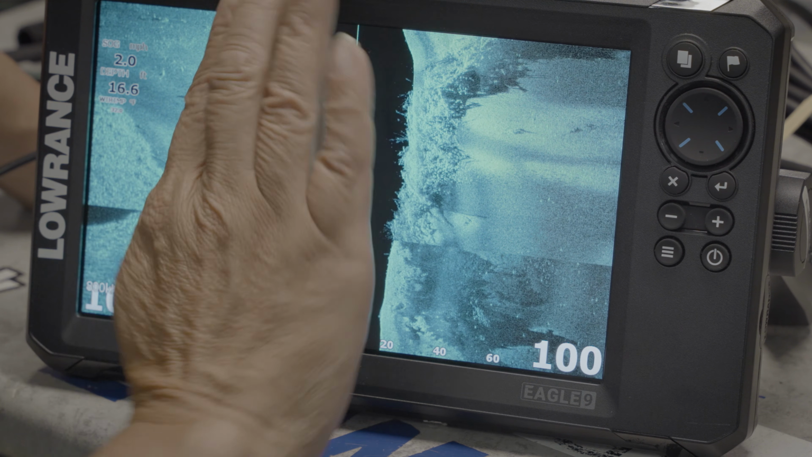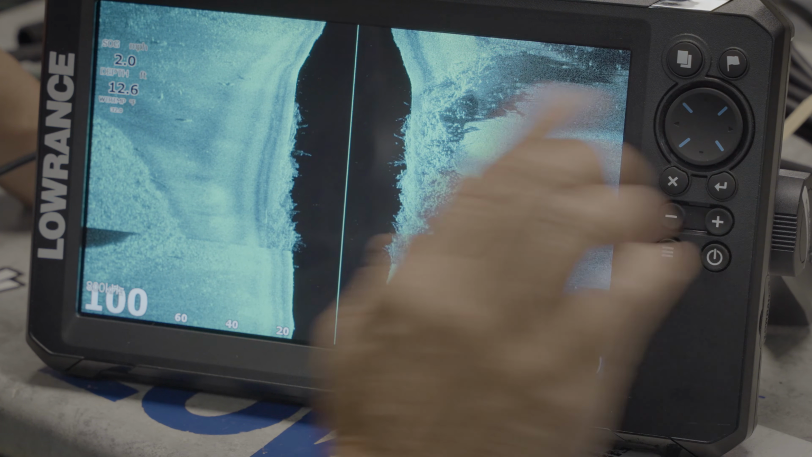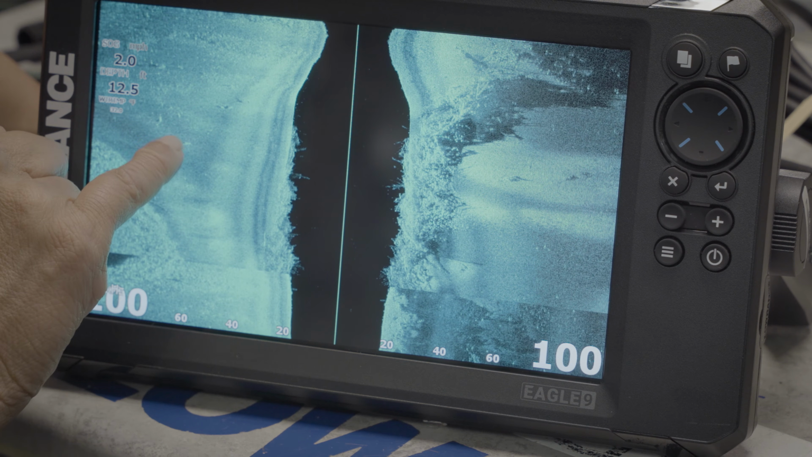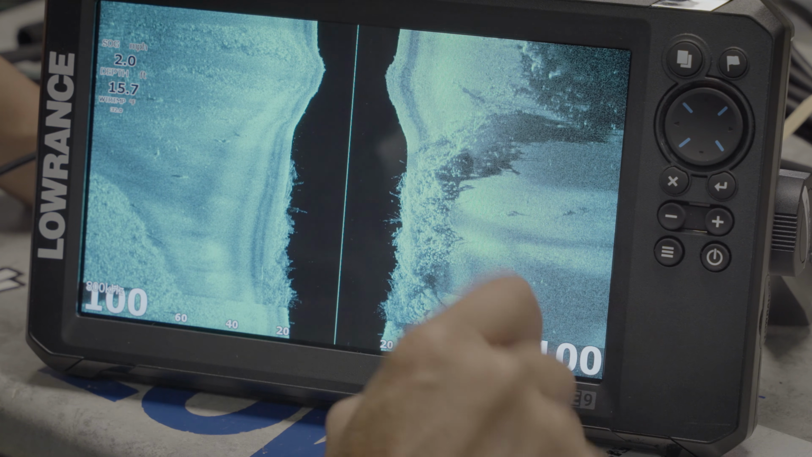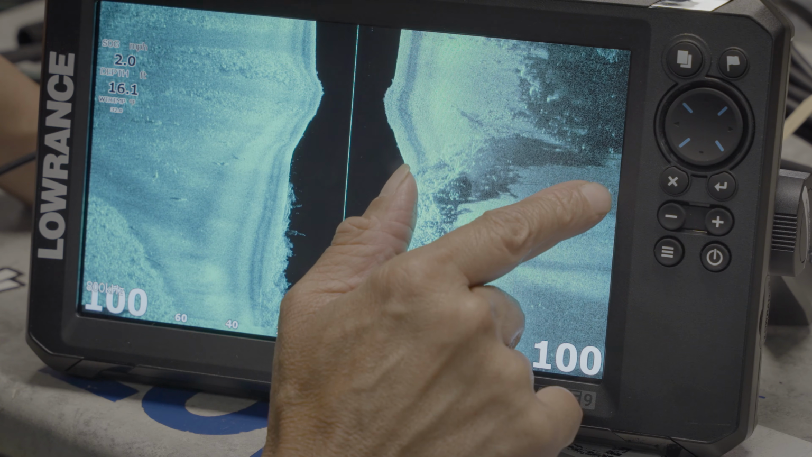Right now, on the right hand side of the boat, we've got a lot of weeds. It shadows after the weeds and the hump here. On the left hand side there's a flat. There seems to be a log over here, and there's more gravel over here. So we're trying to look for some fish. We've got one fish right there. We've got one fish right here.